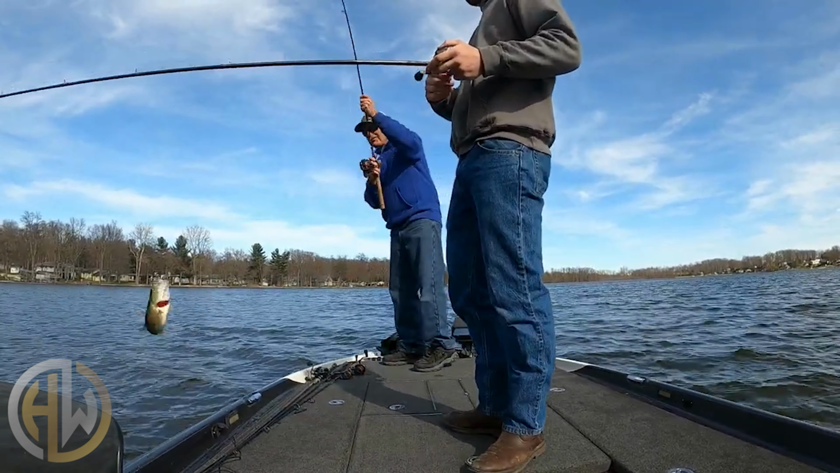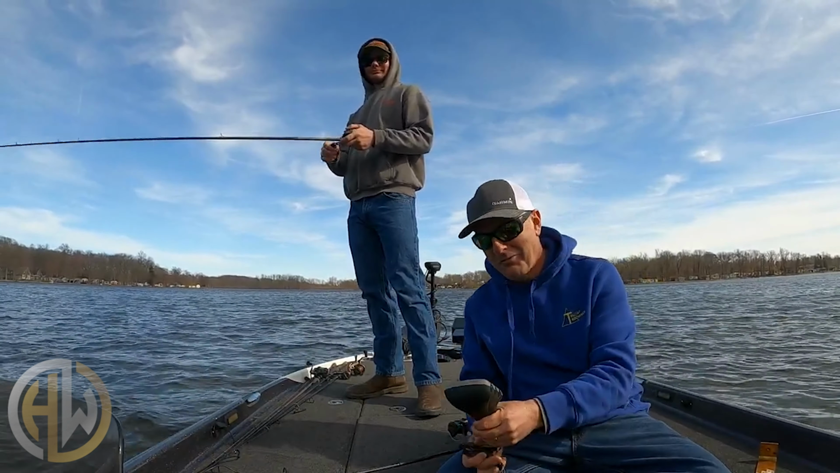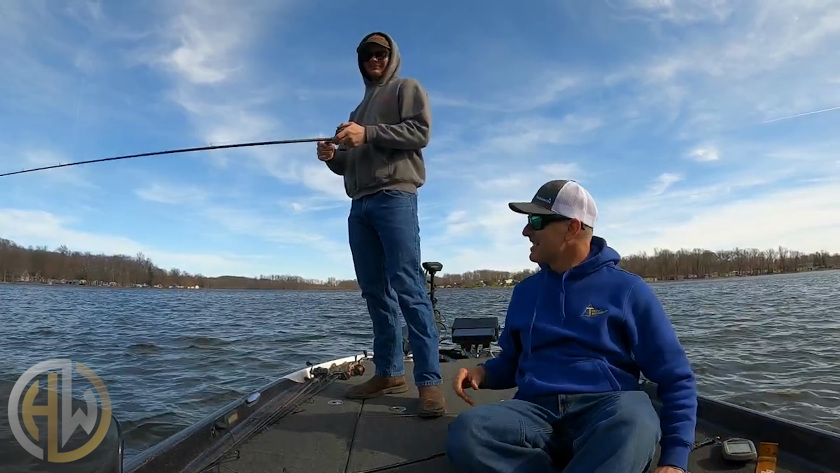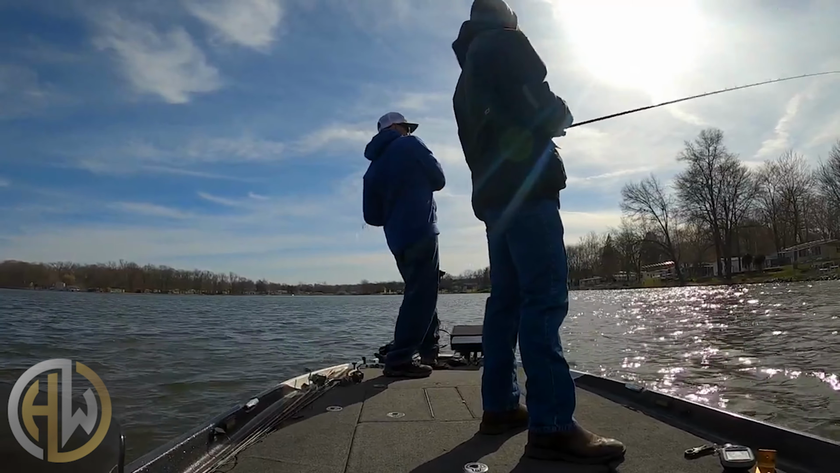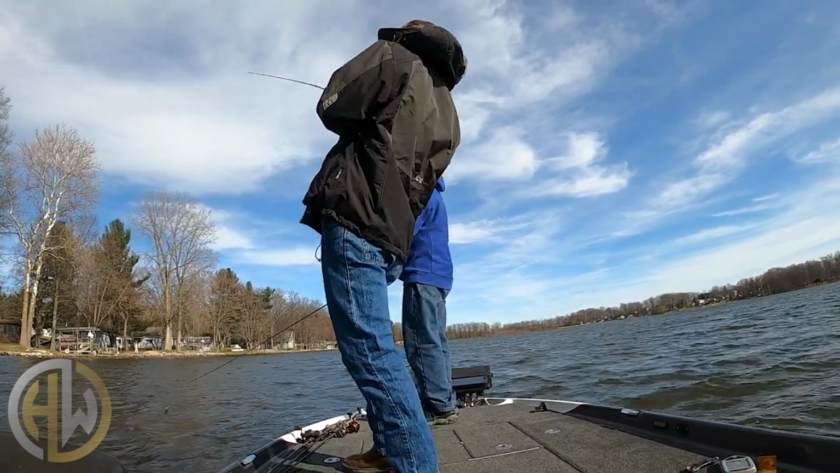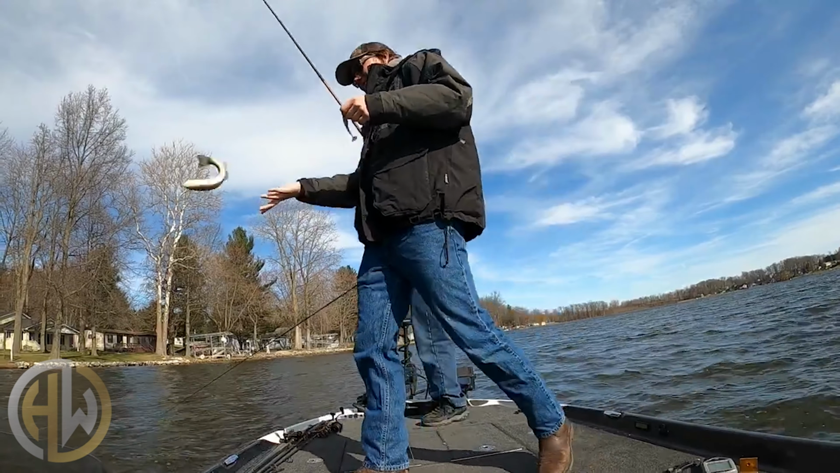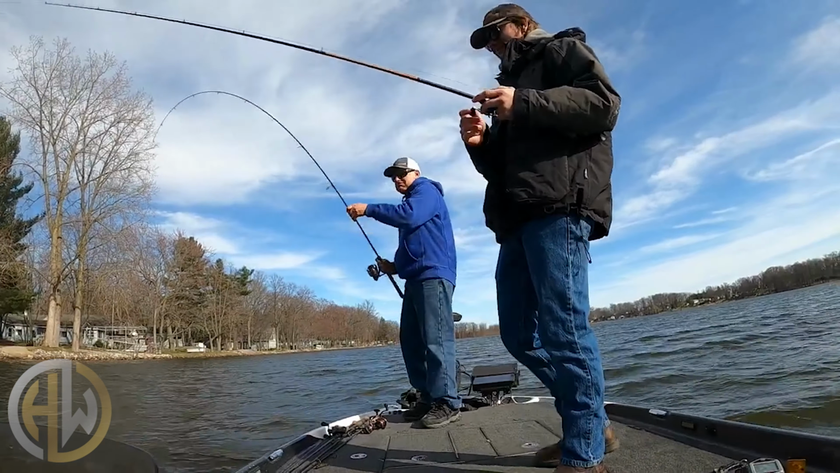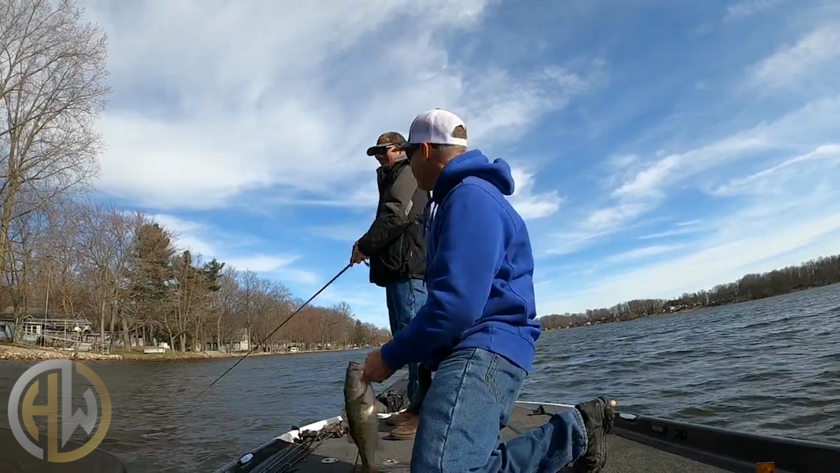Oh, Junior. That might even keep, maybe. We now have a 5-fish limit for a whopping 7.20 pounds. Amazing. Uh-oh, Junior's hooked up. 6 fish. Oh, we got a color. Oh yeah, 8.11 for 5.